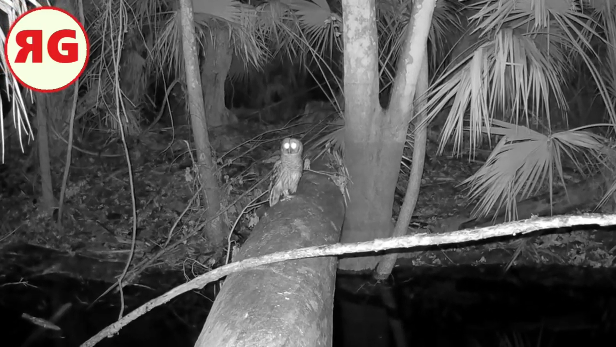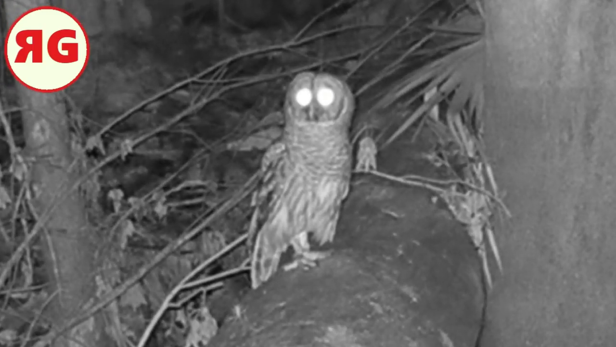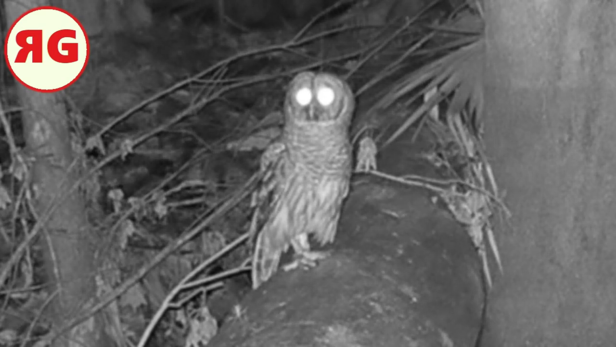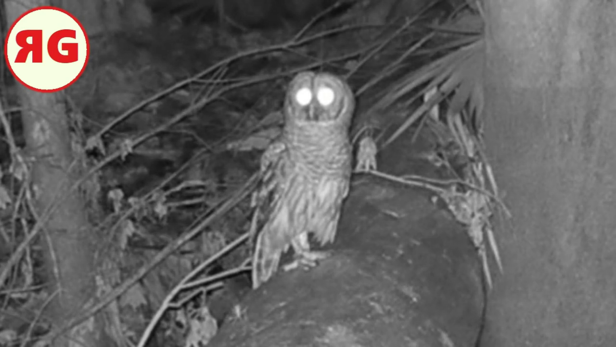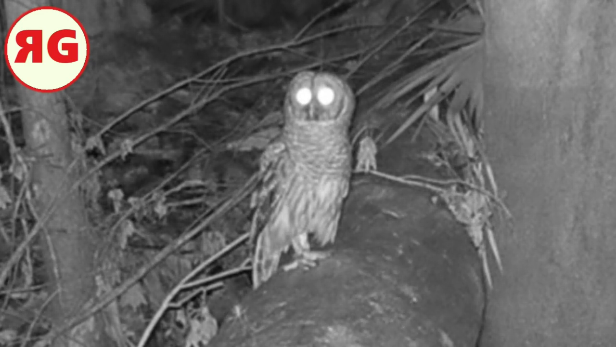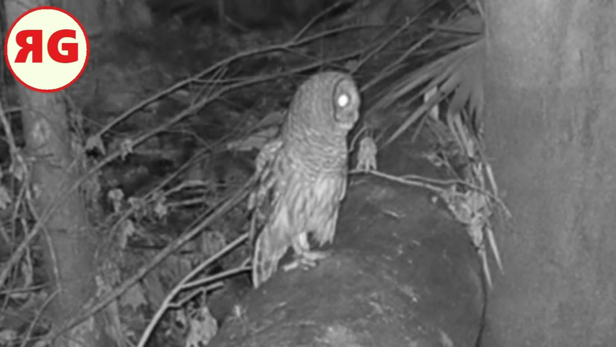There's an owl. I don't know what kind of owl this is, though. This doesn't look like the same barred owl we've been seeing, although it could be. I don't know. I do like owls. I'm just not an expert in them. They just sit motionless, you know. It seems like I've stopped the video, but they're just frozen. That's part of their hunting strategy, I suppose.